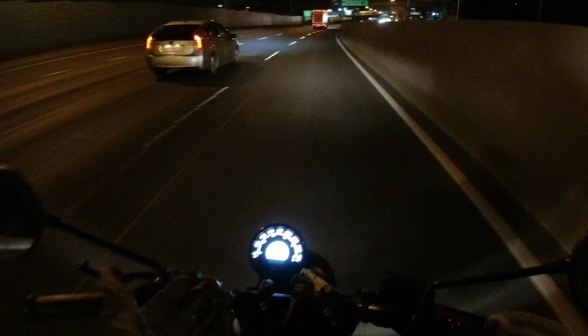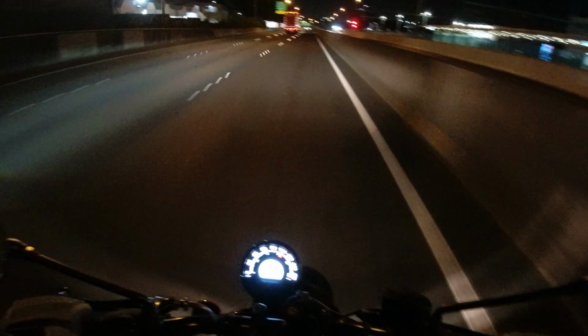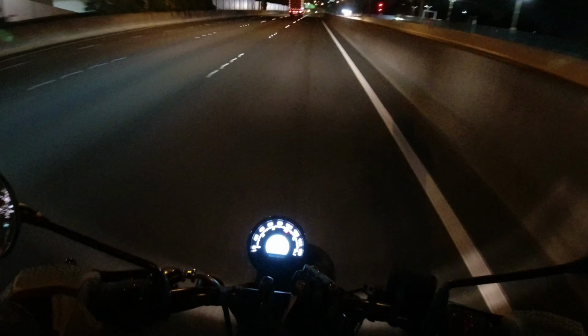Cruising along here, it's dark, the dash is illuminated nicely, there's a bit of a headwind. I'm not getting blown around heaps like I recall my old 250 Luna bike was. That thing was like a leaf on the wind. This feels nice and quite planted.